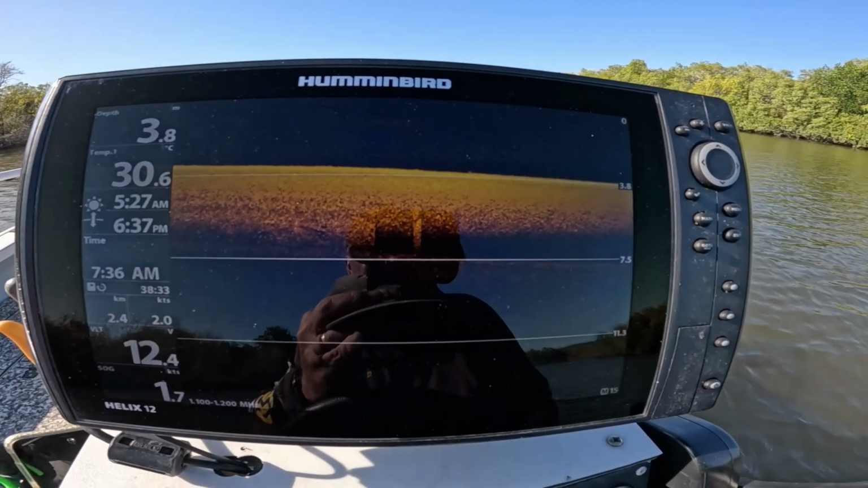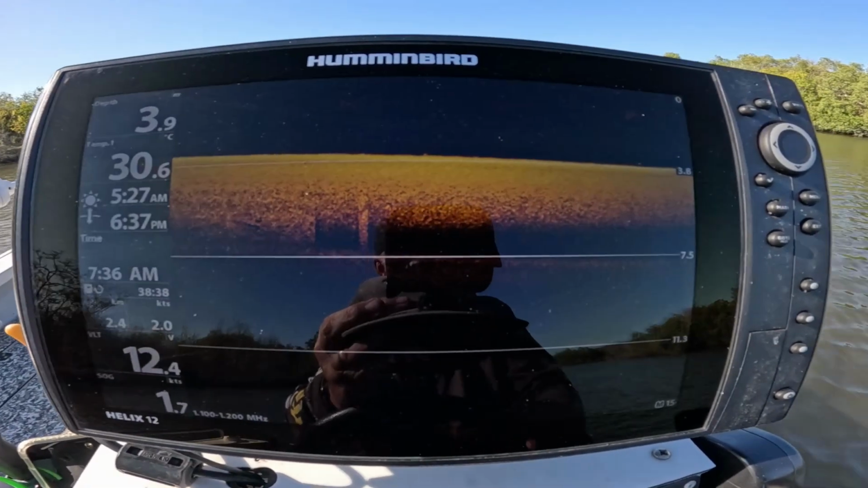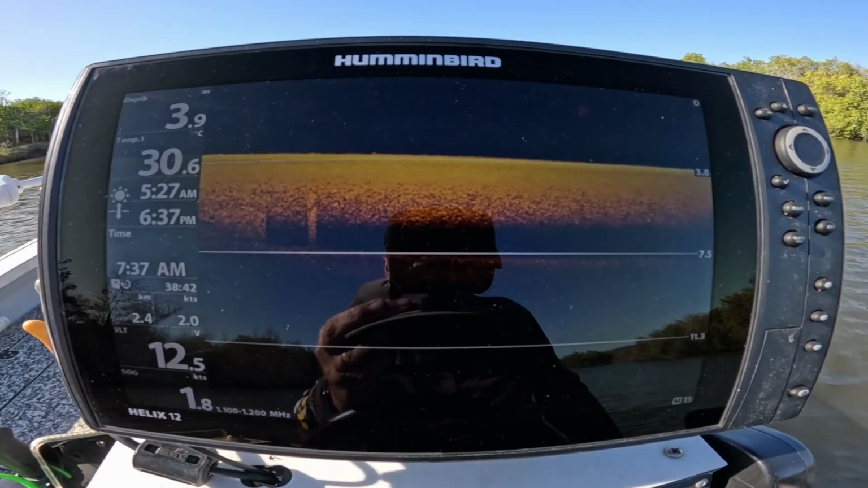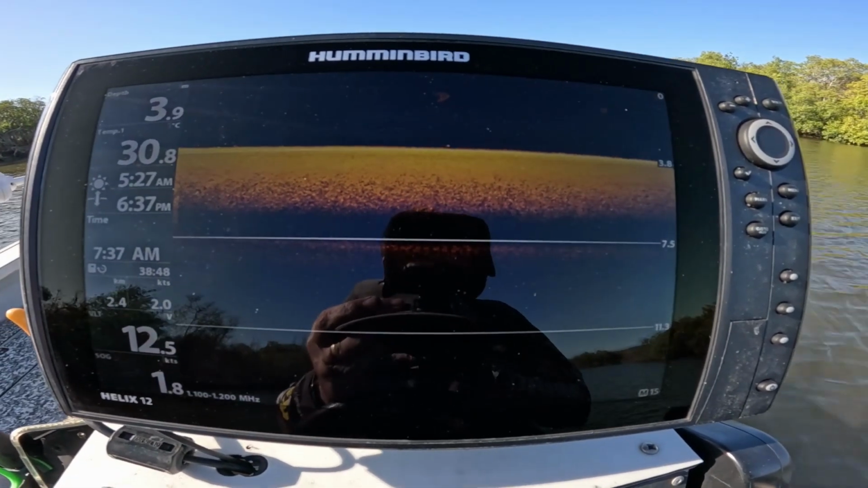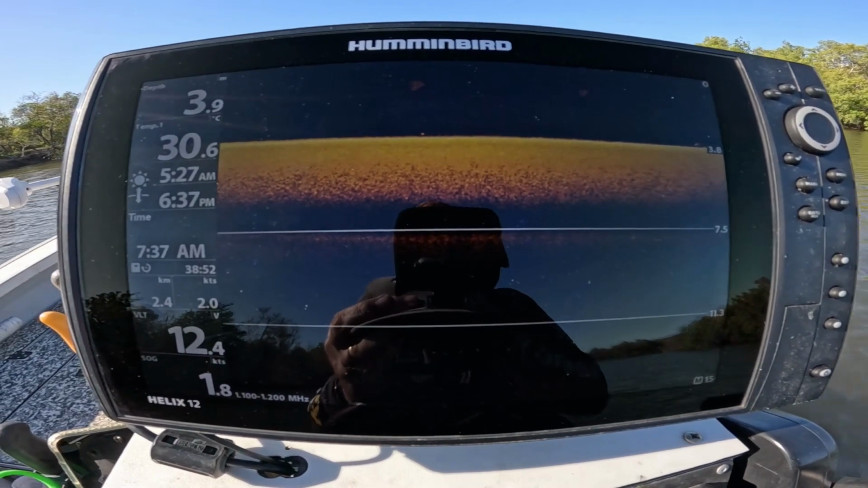Righto, let's look at some sounder stuff. Now, everybody knows that I'm Humminbird through and through. Before I go on any further, every sounder does the job it's designed to do. The reason I run Humminbird is because of simplicity.